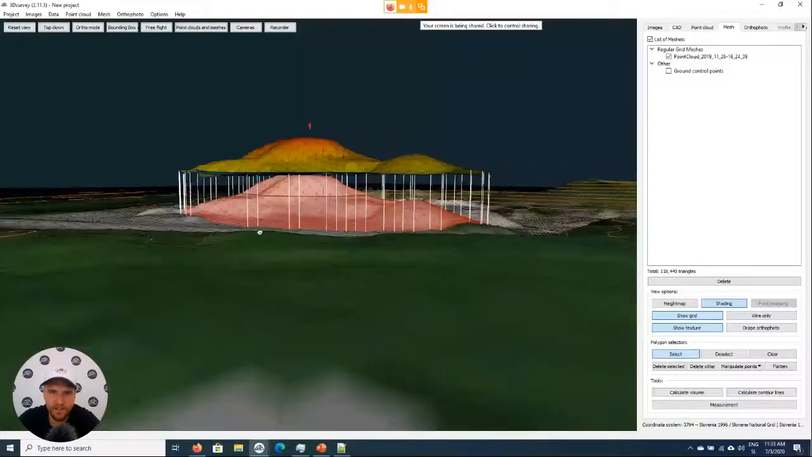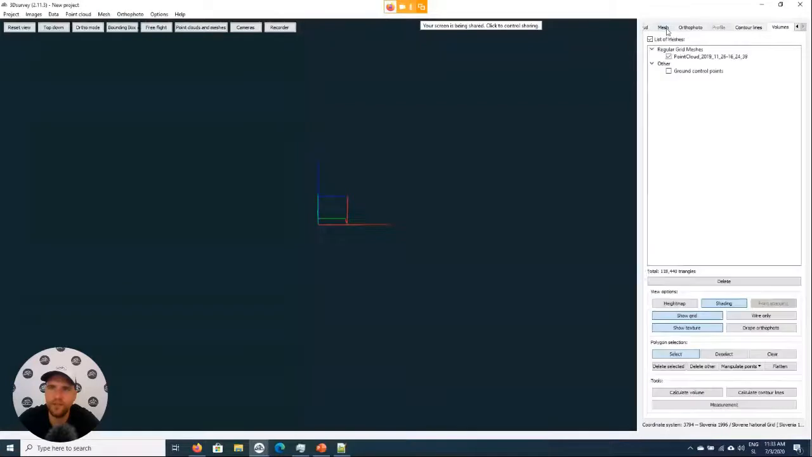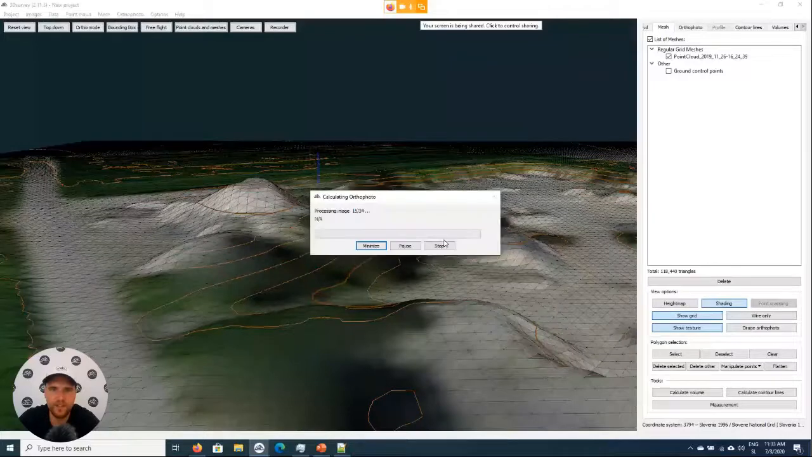After we calculate the digital terrain model, we can also create the orthophoto. So here we now have the mesh. Out of this mesh, we will now create the orthophoto. Press calculate. Again, the orthophoto will calculate pretty rapidly, especially because we have a small area, but for bigger areas, it will take maybe 15-20 minutes to calculate the orthophoto. That's if we have something like 500, 600 images.